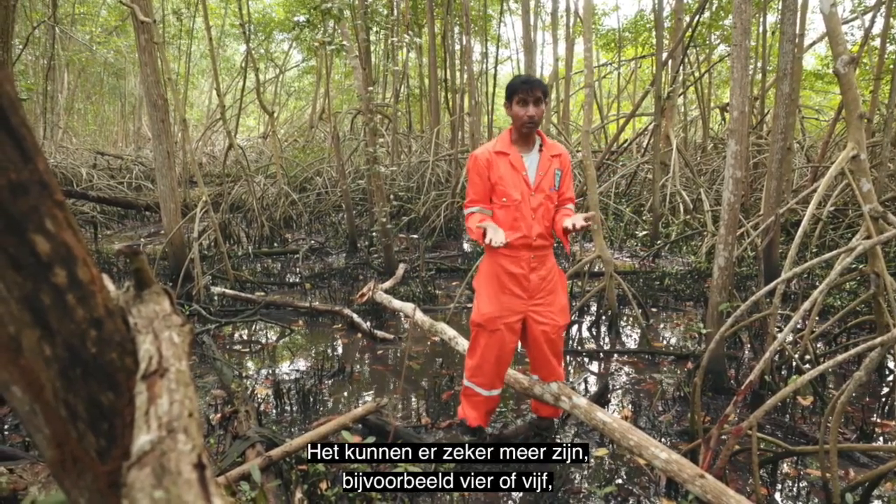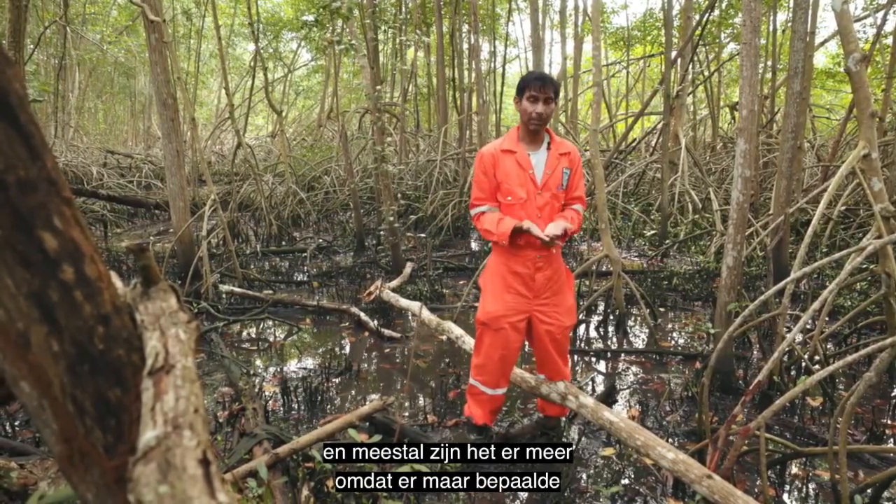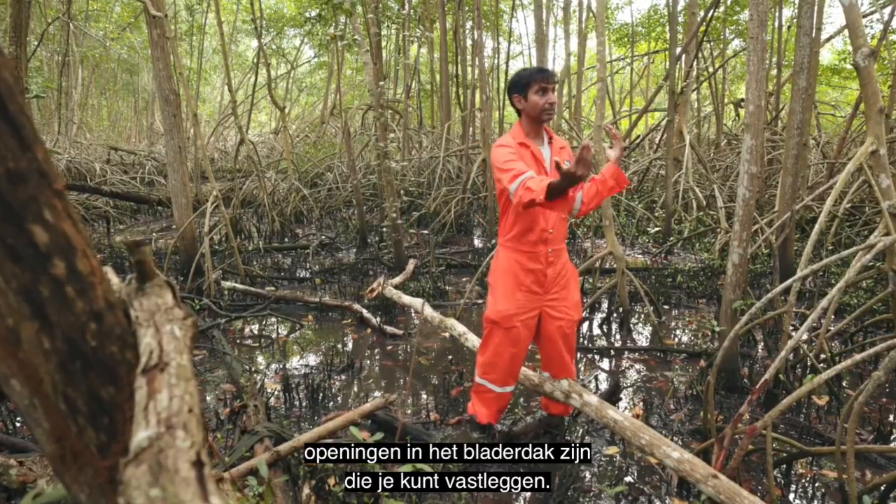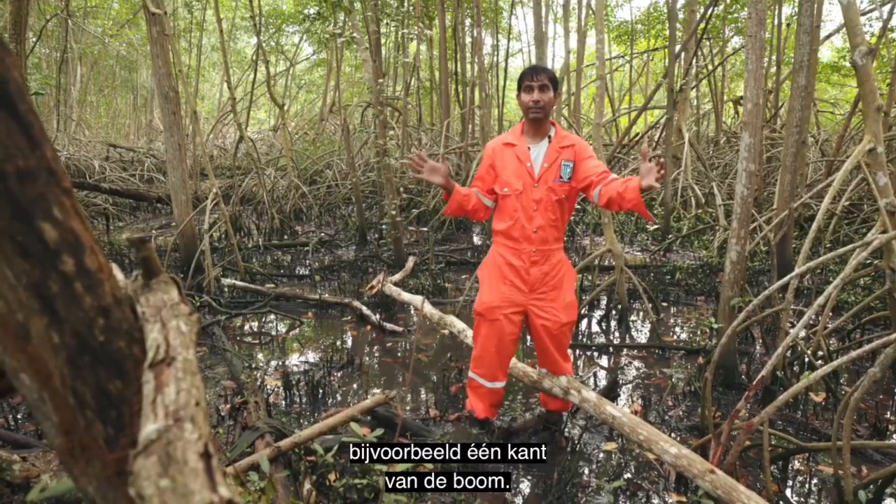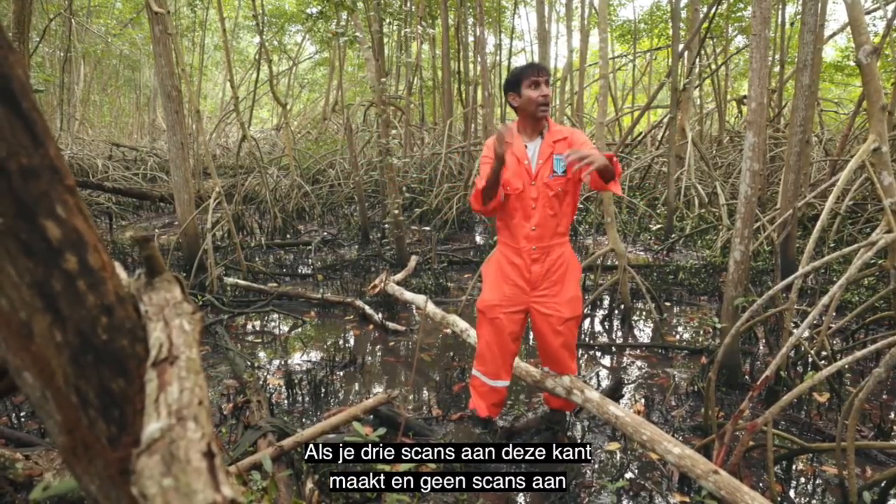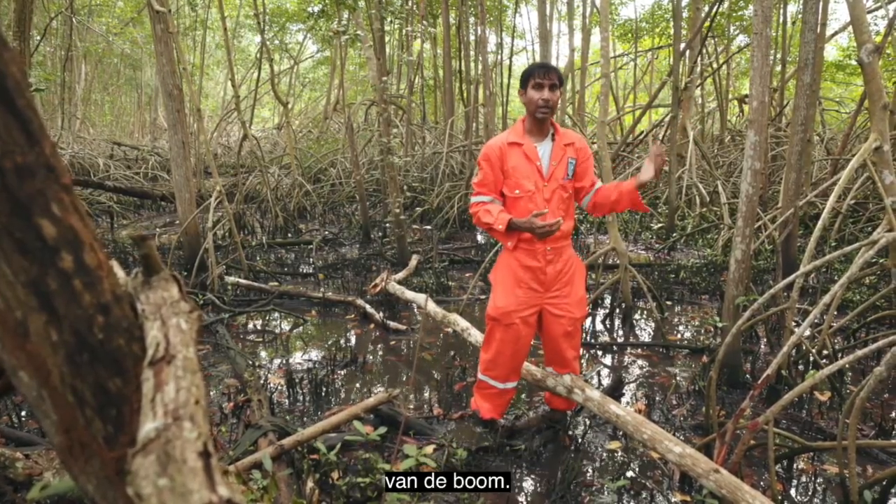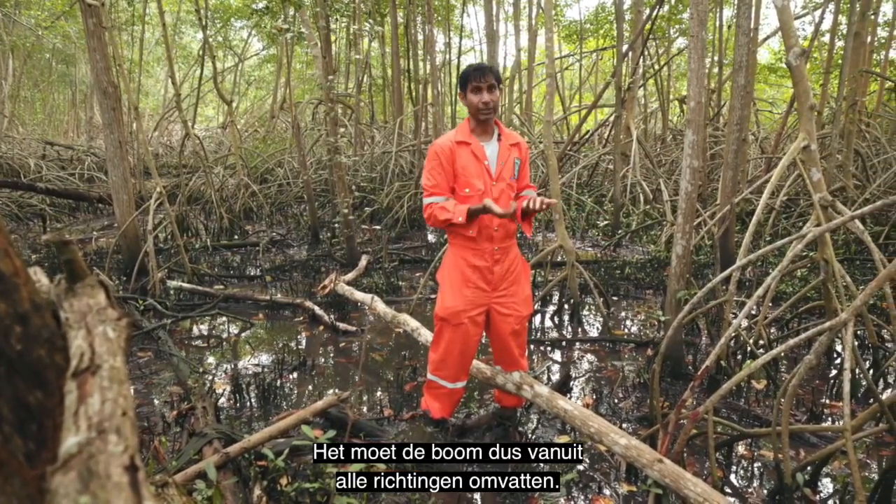It could definitely be more, so it could be 4 or 5 scans, and it usually ends up being more scans because there are only certain gaps in the canopy that you can capture. But the scans should not be clustered, for example, on one side of the tree. If you do 3 scans on this side and no scans from that side, you're not going to get anything on the other side of the tree. So it has to be encompassing the tree from all directions.